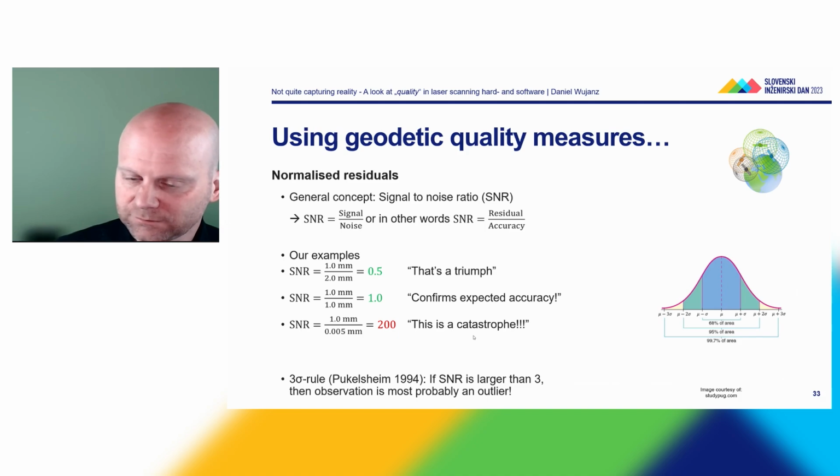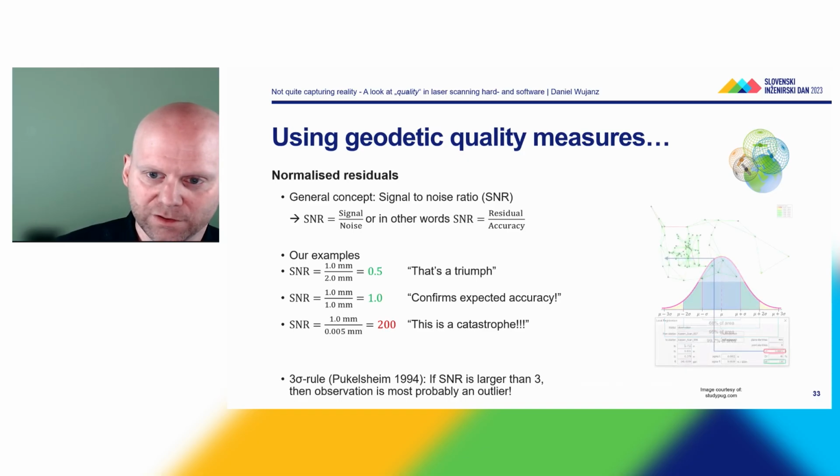So just as a small rule of thumb, which is called the 3 sigma rule: if the signal to noise ratio is larger than 3, then the observation is probably an outlier. So in this case, clearly an outlier. Something must have been wrong. In the two other cases, everything was fine. So let's go back to the example of our kinematic laser scan.